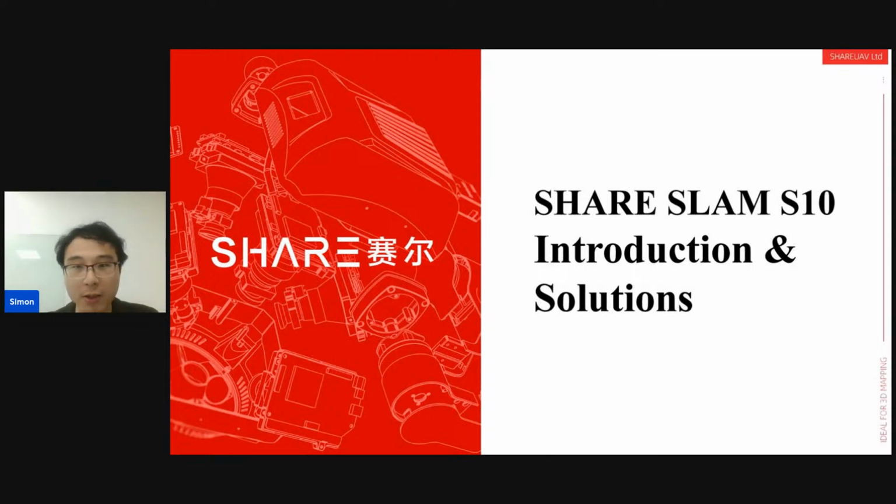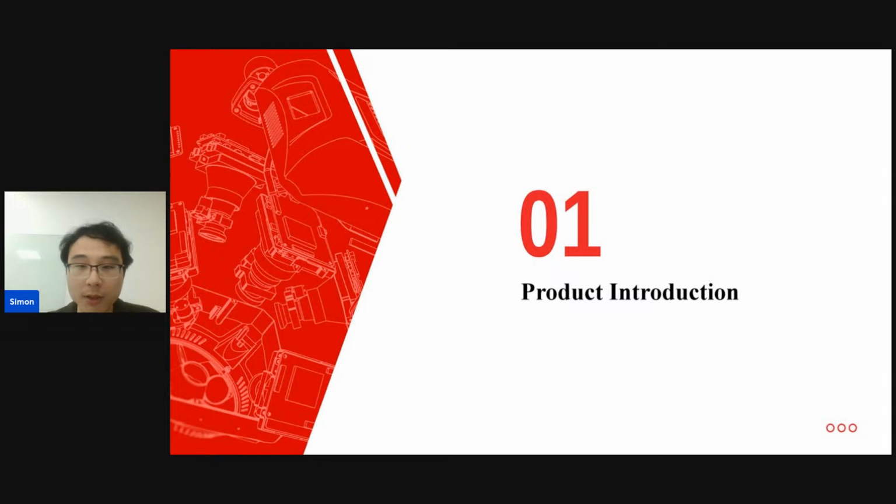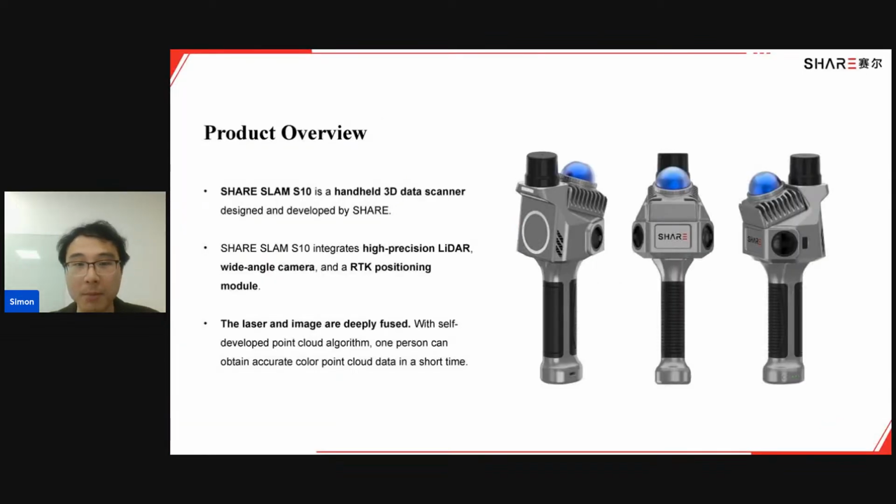For my slides, I will give you a brief introduction of our product ShareSLAM S10, and some solutions about how it works. The first part is the product introduction, and the second part is the solutions. For the first part, we will have the product overview first. On the right, the image is our S10. It's how it looks. As you all know, SLAM S10 is a handheld 3D data scanner.